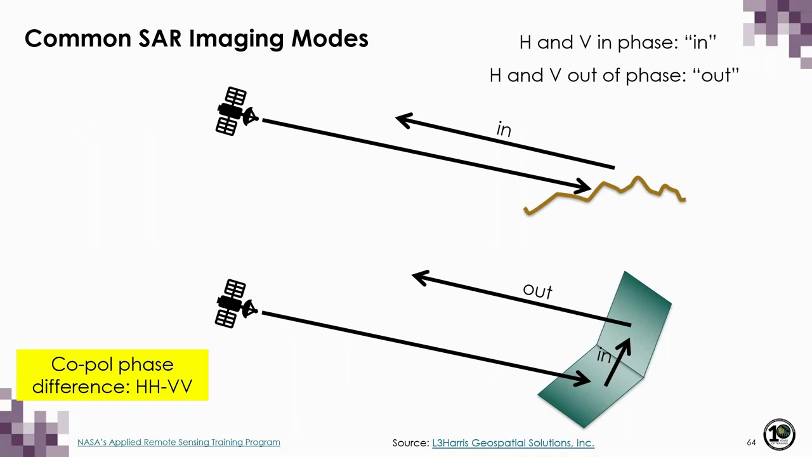Now the co-pol phase difference, which measures the phase difference between HH and VV, can be really useful for characterizing the structure of targets, as values are indicative of the number of bounces incident microwaves experience before returning to the sensor. When the phase difference is 0, we can interpret this as an odd number of bounces, and this is characteristic of scattering from a rough surface.